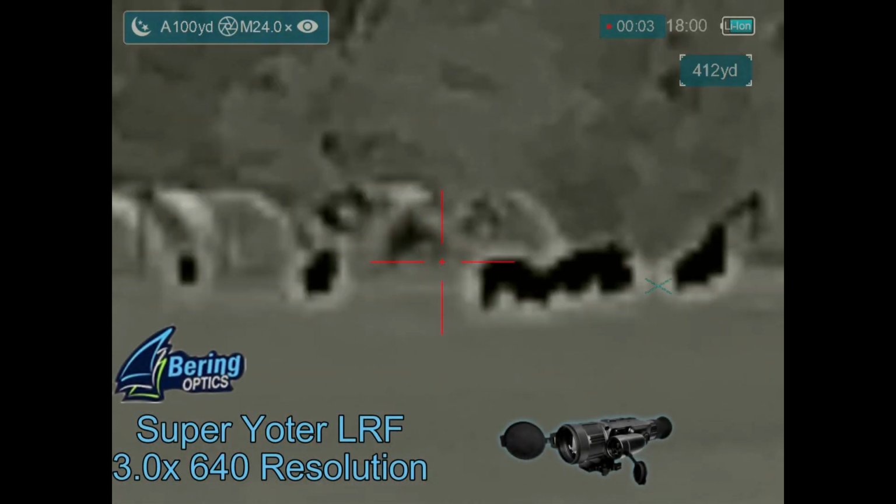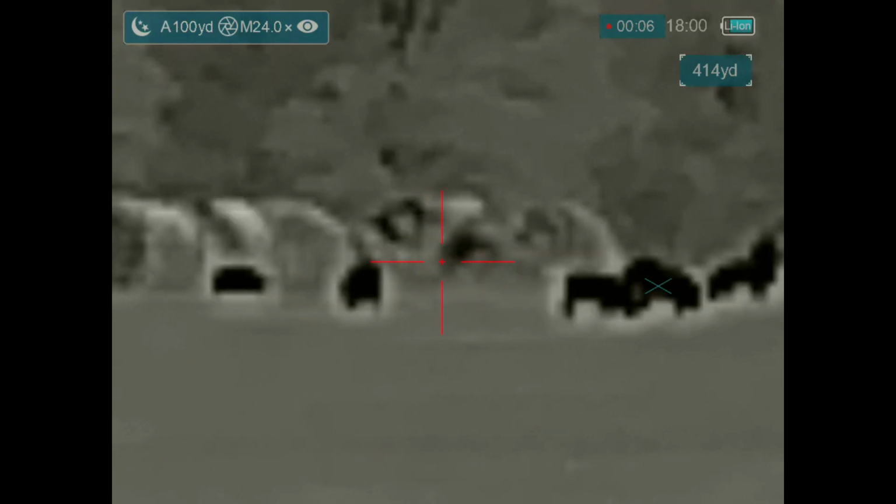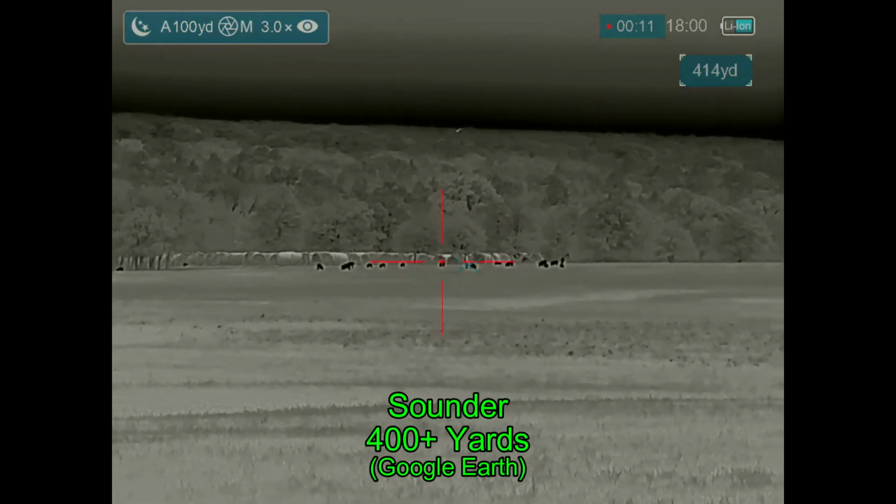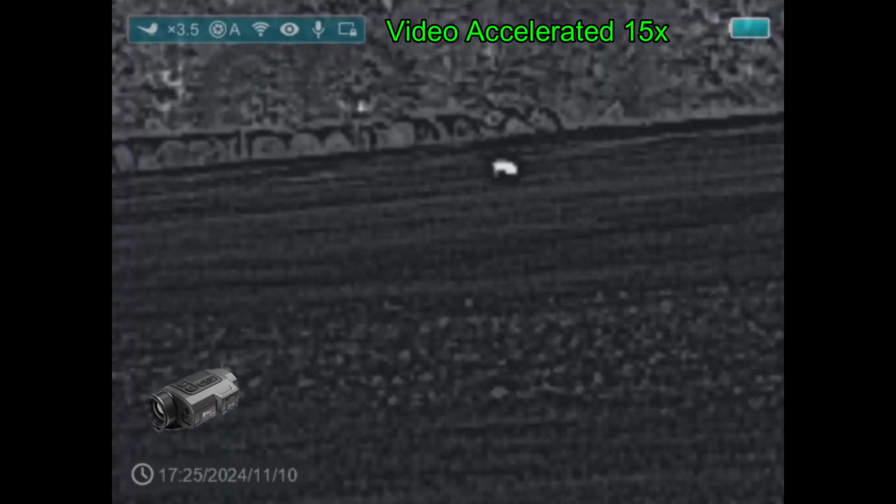So this is a view from my Super Yoter LRF from Bearing Optics, looking at the hogs from where the truck is. And again, out there a little over 400 yards. We're not taking any shots at this distance, so time to move.